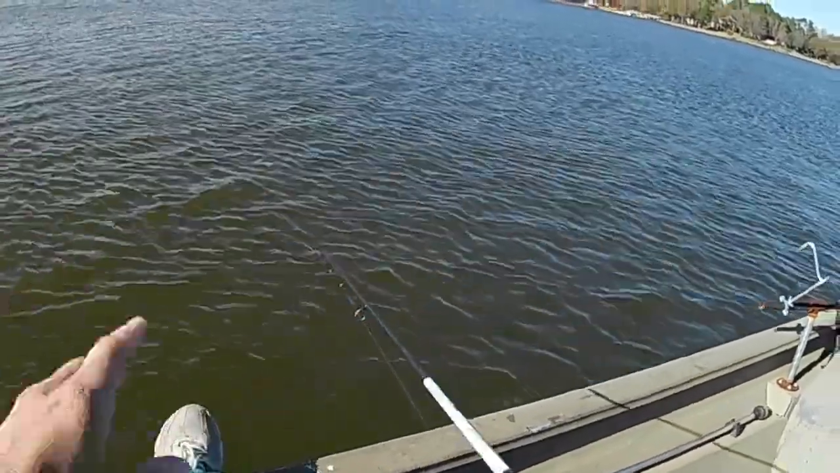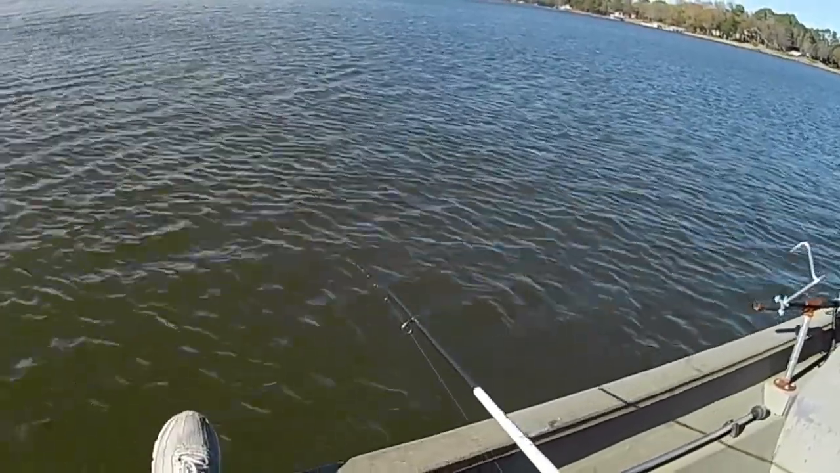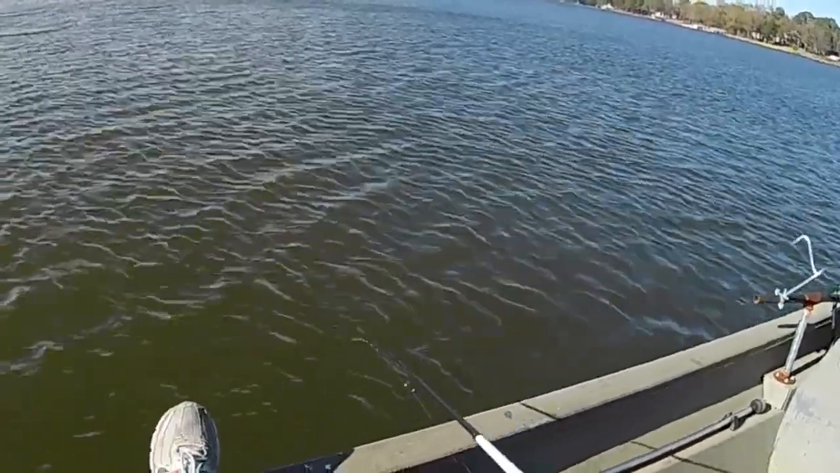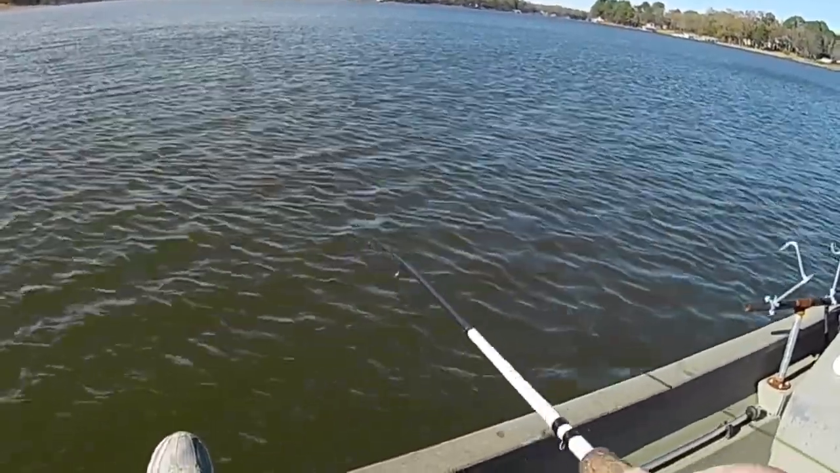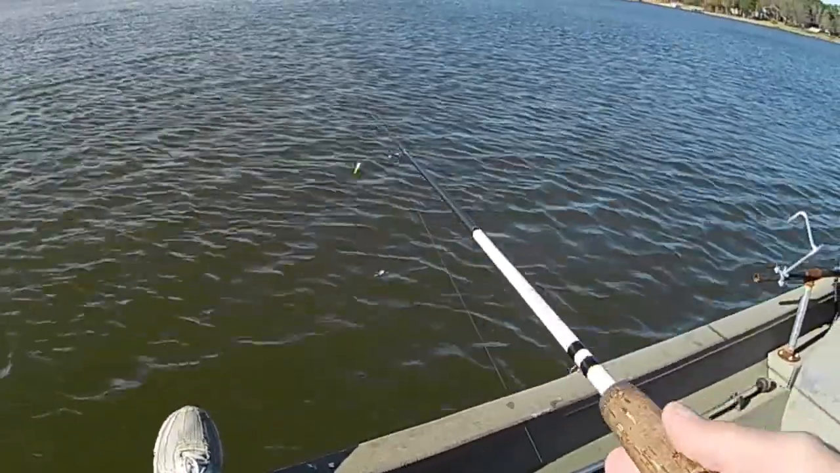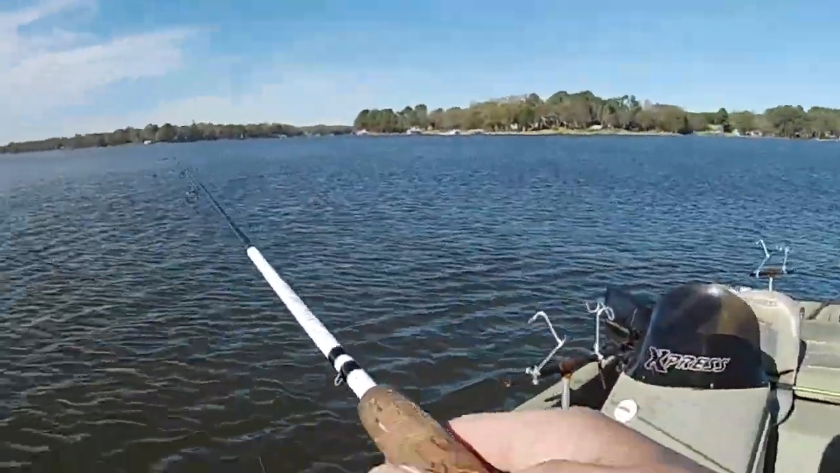I have not felt any kind of cover as far as brush or anything. Just open, flat bottom, basically. I'm sure the little ditch is in there, but there's not any brush or anything like that for the fish to be around. They're just maybe around where the drop-off is.